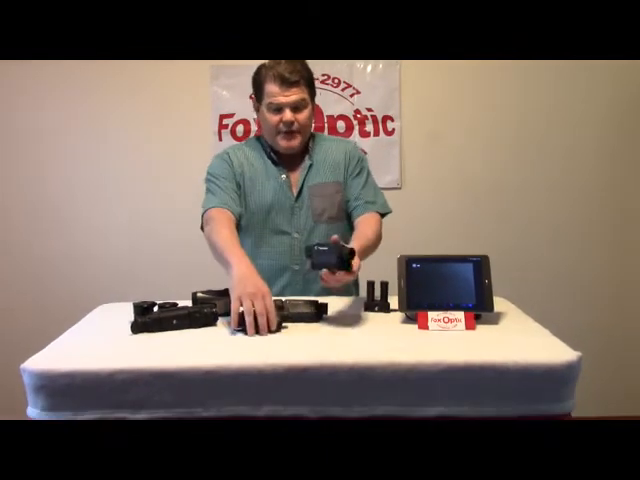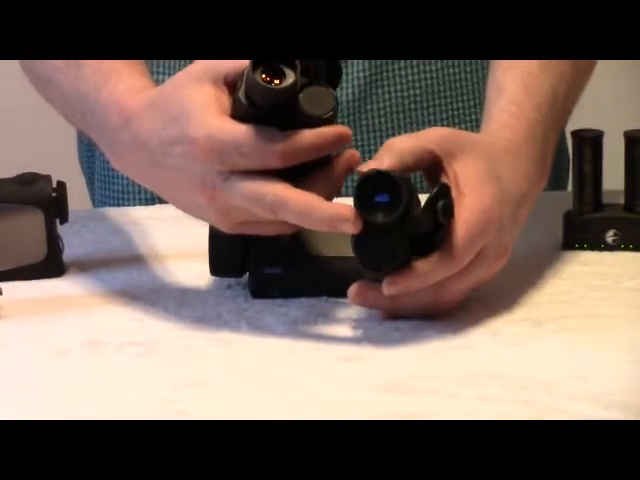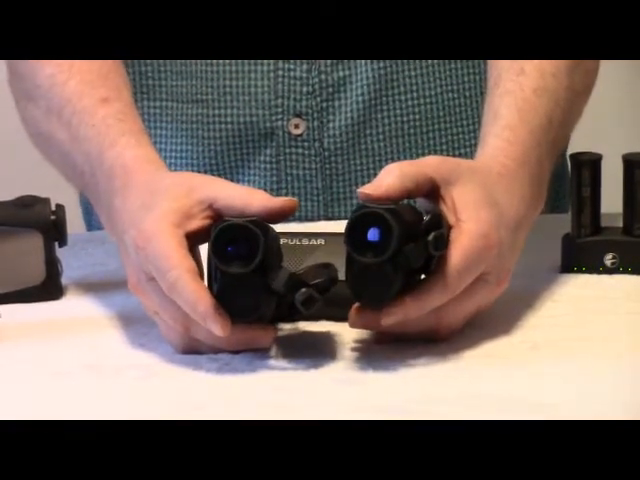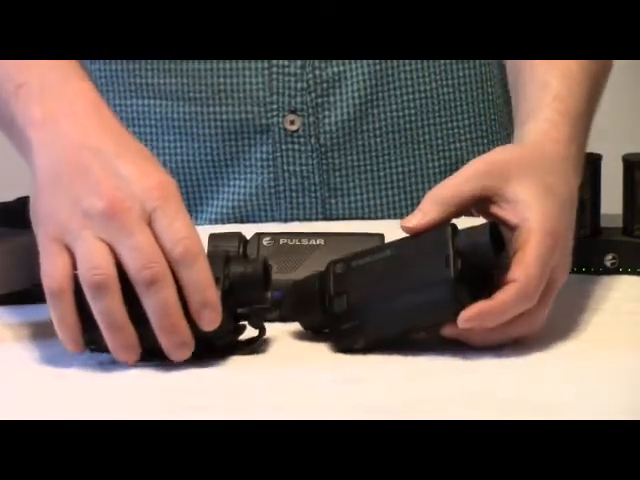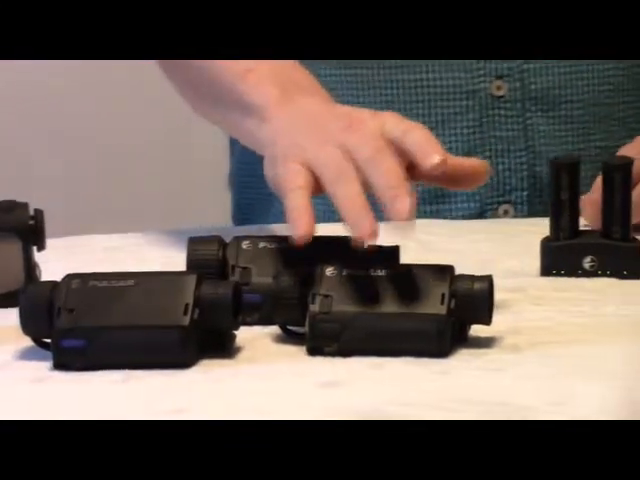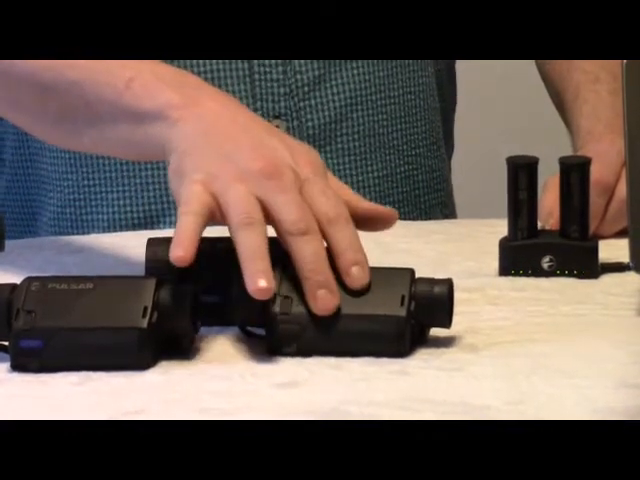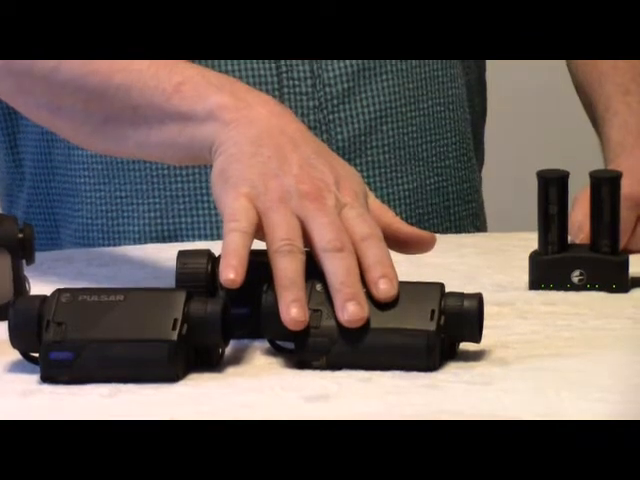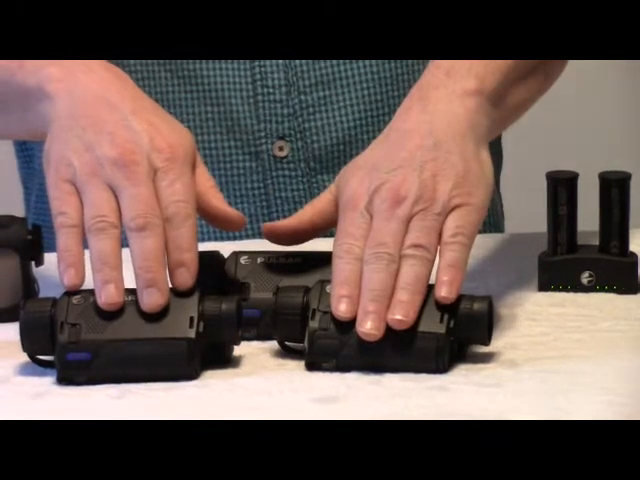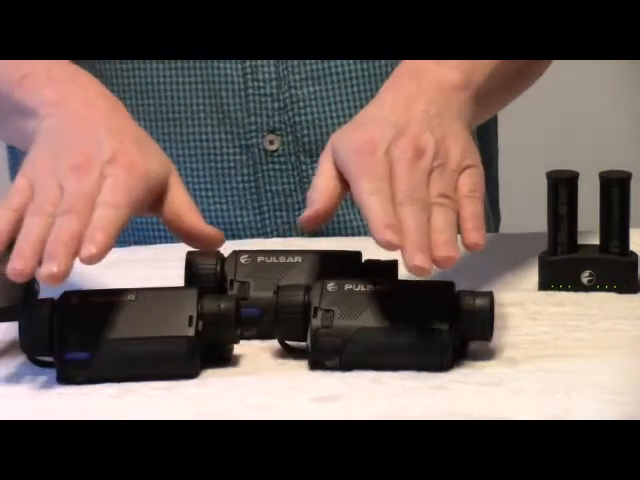The Key models obviously have a little lower grade display in them. They're running an LCOS display, whereas you're running an AMOLED in your XM models. One of the things that becomes a little bit confusing is that even though these two models have the same degree field of view, the LCOS screen they're going to claim is a 2.5 native magnification, whereas you're at a 4x in the XM30. So XM30 Key 2.5, XM30 4x magnification, but there's no difference in field of view.